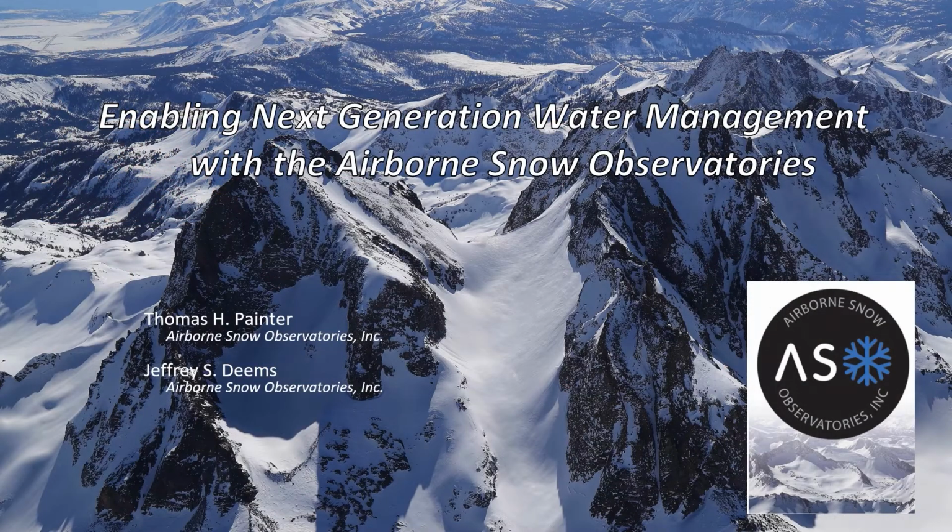So the first source component of this is some work we're doing with the Airborne Snow Observatories, Inc. They are mapping snowpack in close to real time using hyperspectral imagery and Lidar.